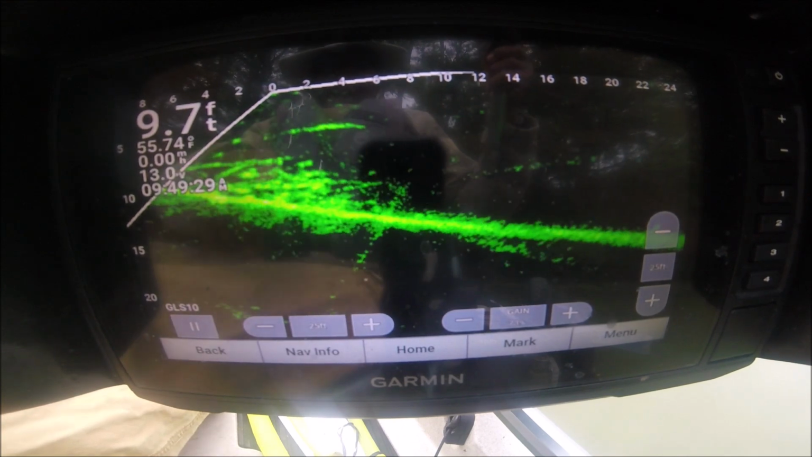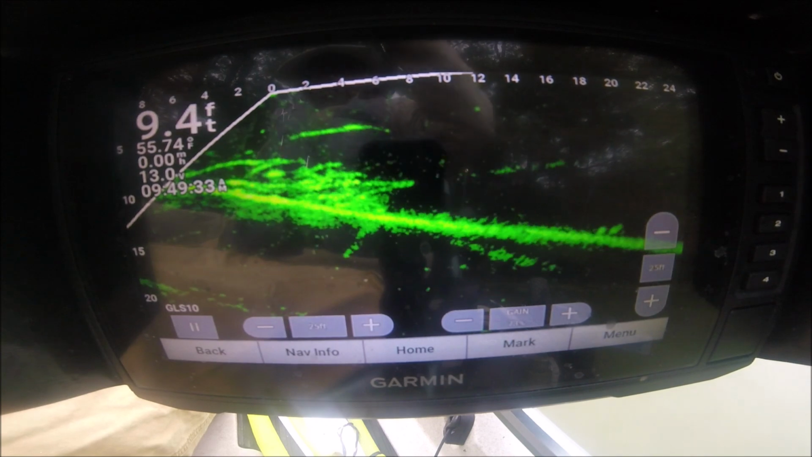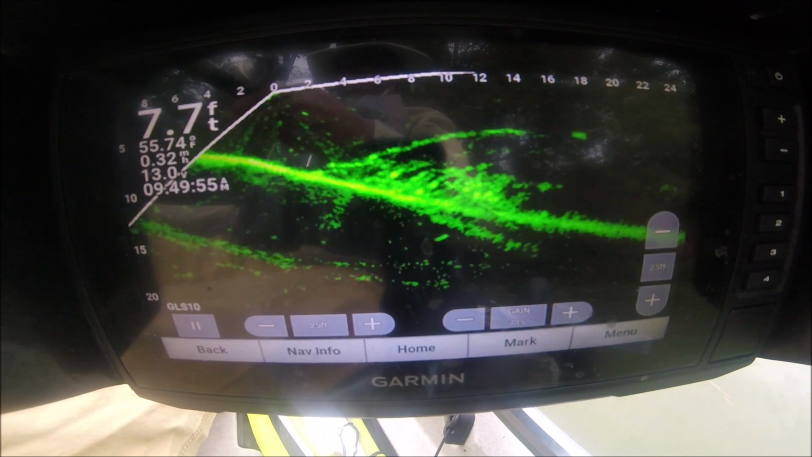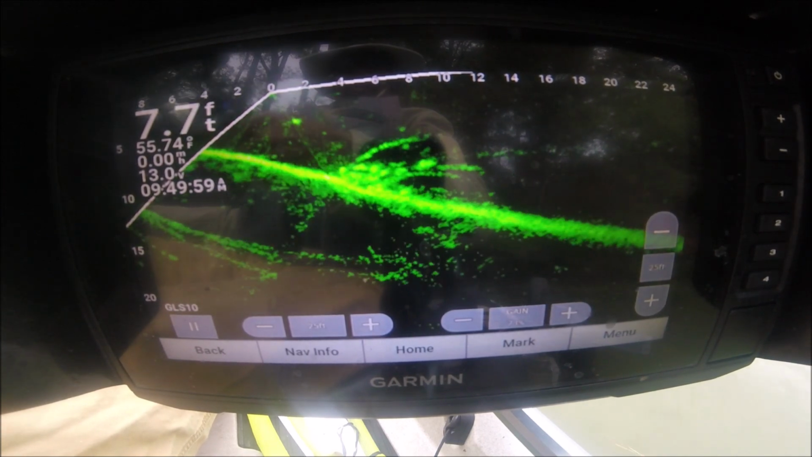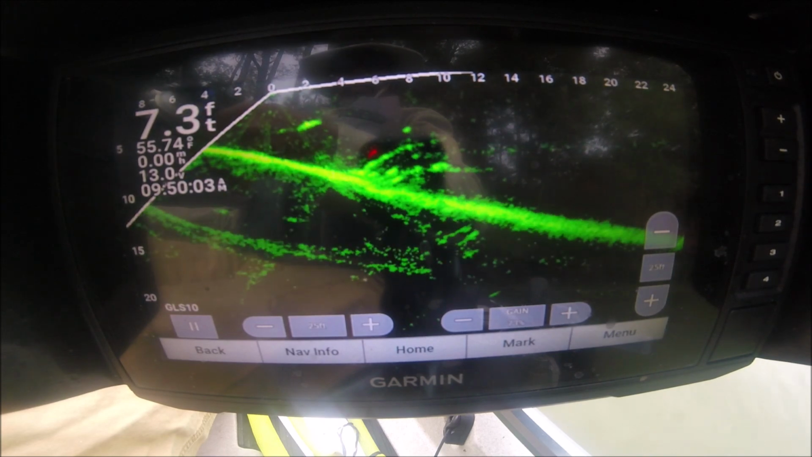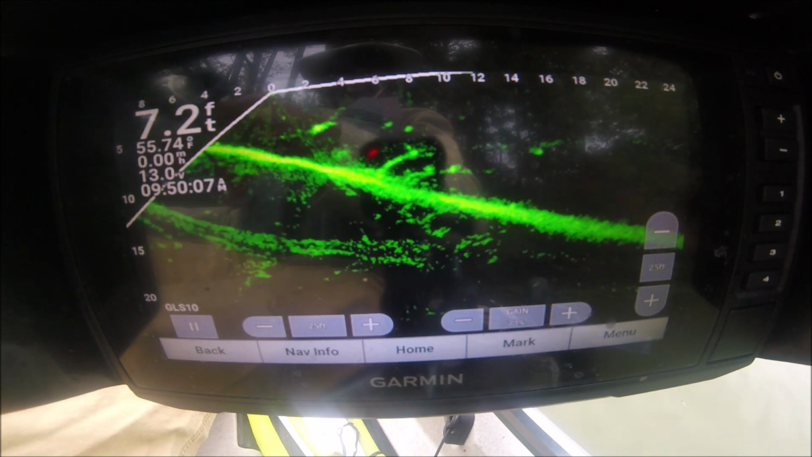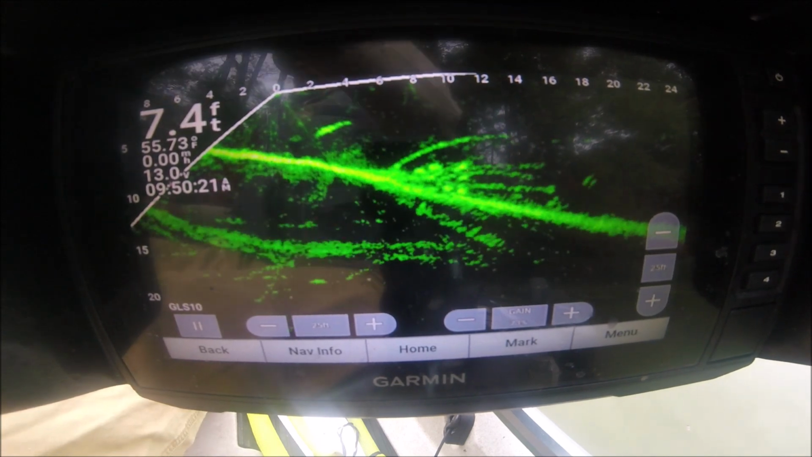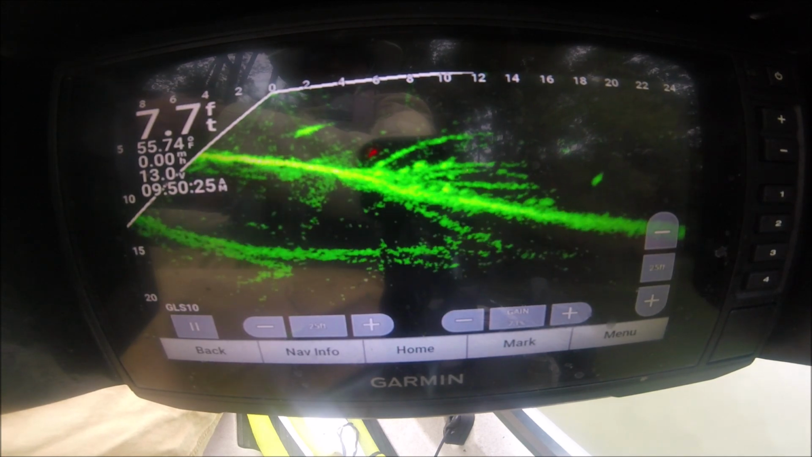They're tucked up in there real tight. Gotta get on them. So I'm on the edge of the drop off right there. There's a good fish right there. One already came out, smaller fish. They tucked up in there, y'all. I got our work cut out for us to try to get them out of here.